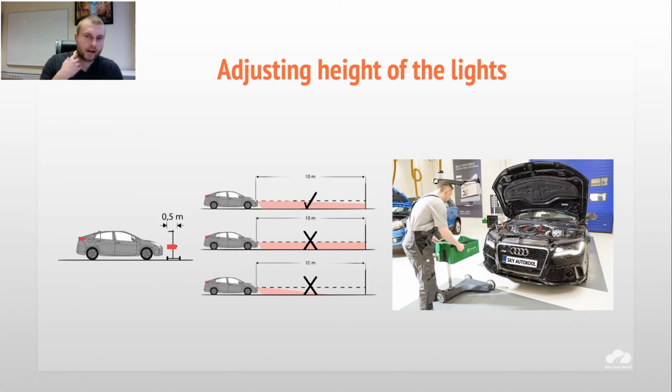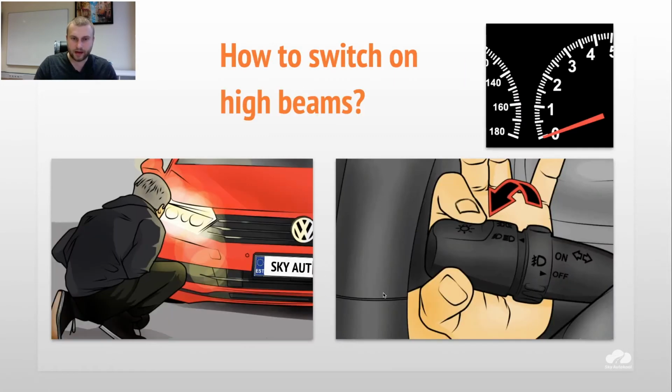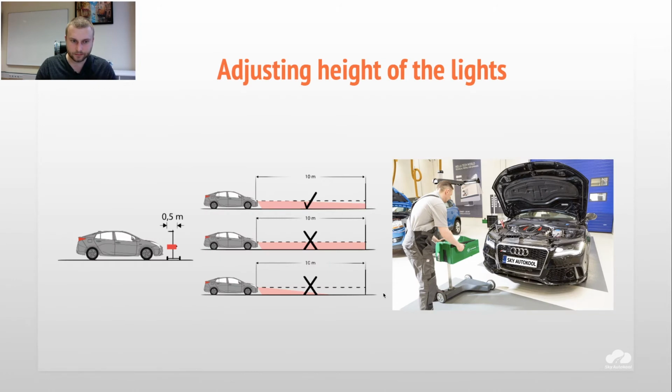So, adjusting the height of the lights. Basically, your lights always have to be checked at the technical control, the official government technical control. Once per year you usually pass this control, and they check all of your lights.